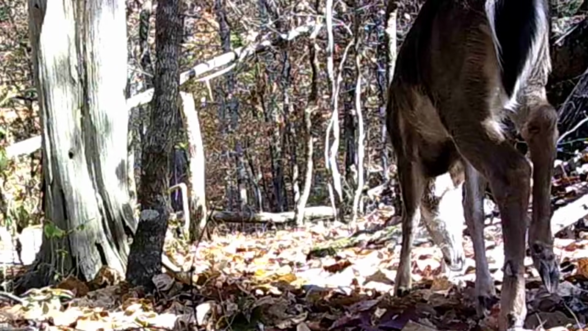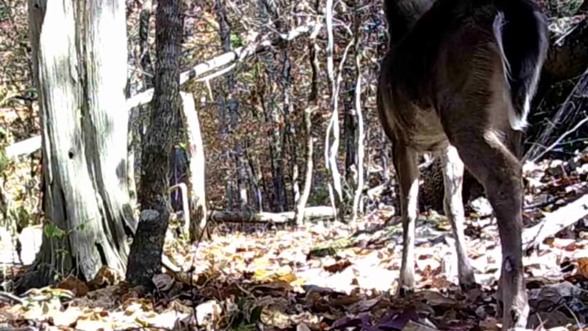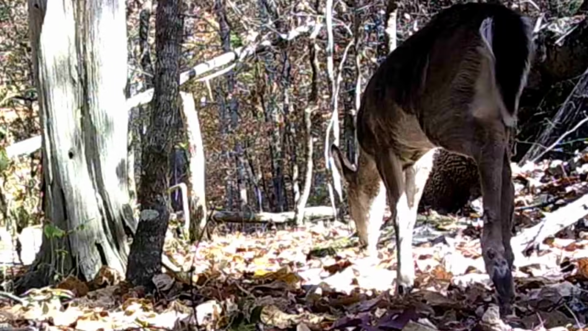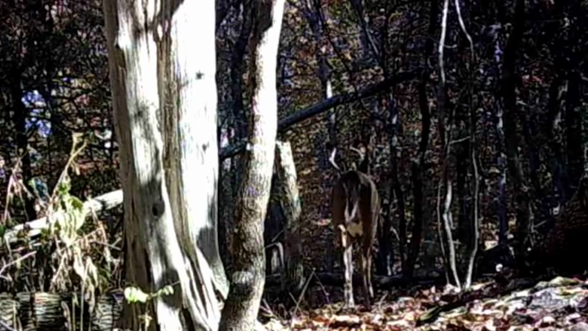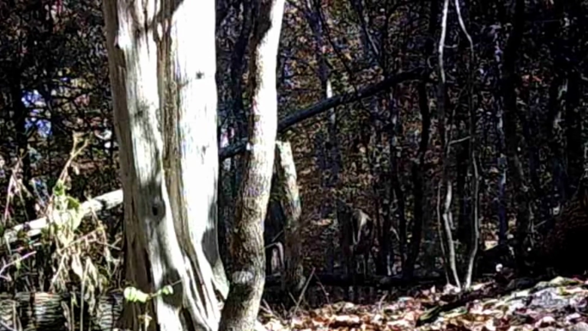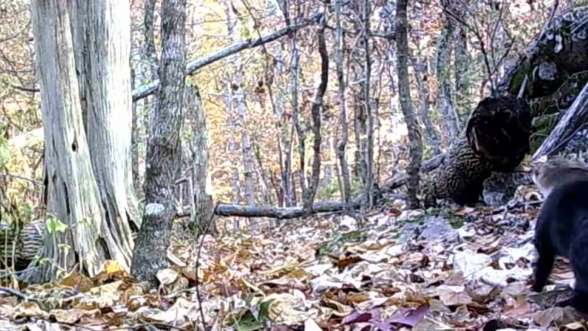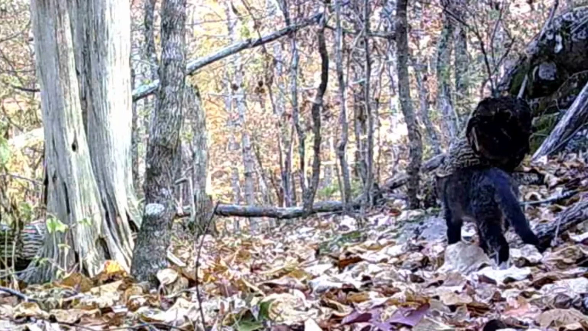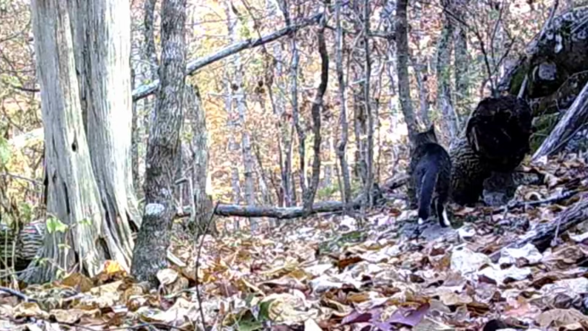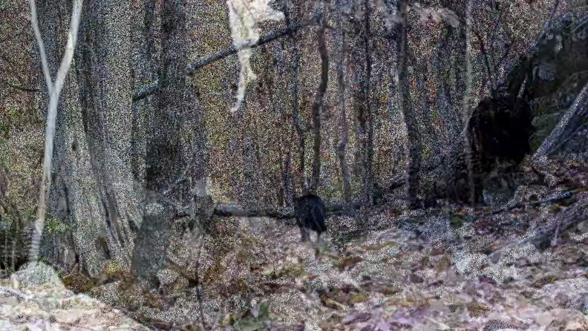And up on the ridge, they just mosey on. And these bucks, especially these little young ones, they just follow them around. Now here's one I haven't seen in a long time. Old feral cat, Socks. Where's he been? Haven't seen him in a long time.